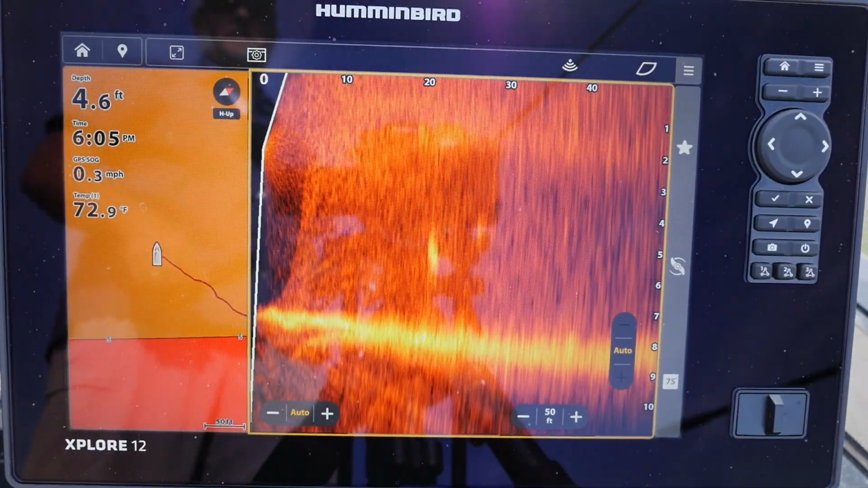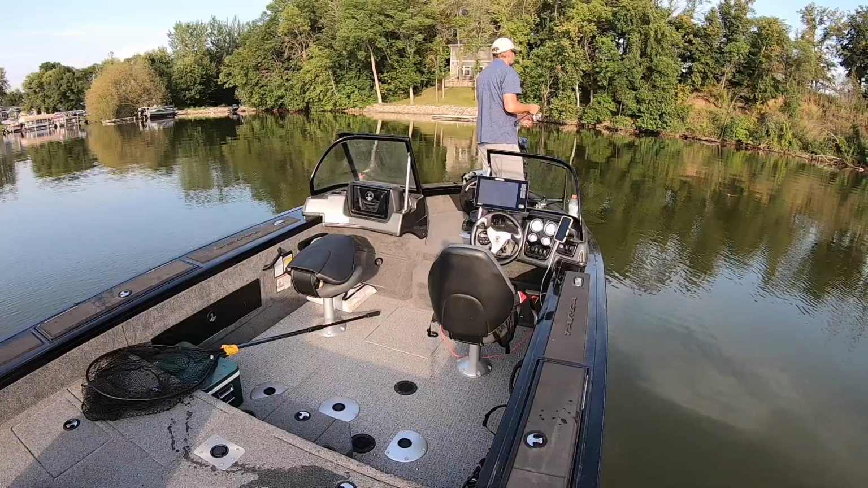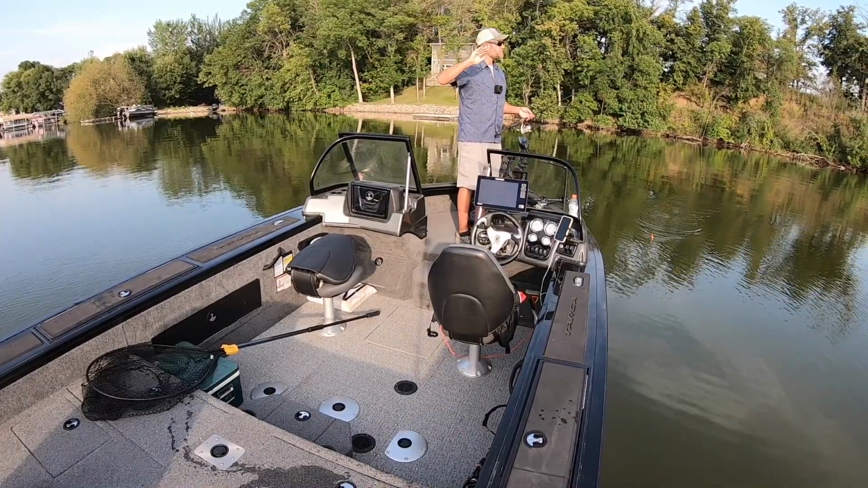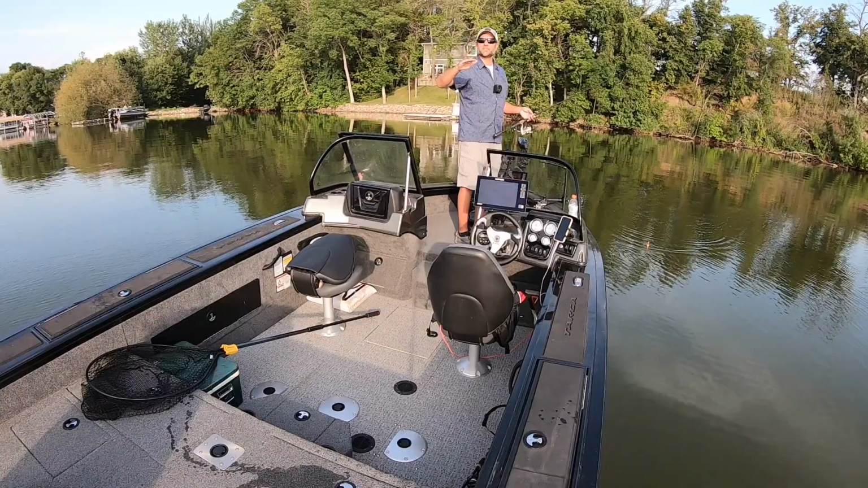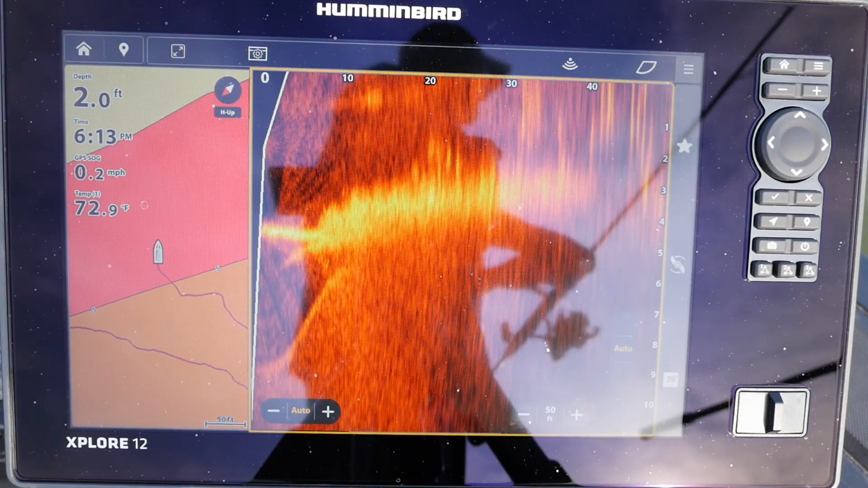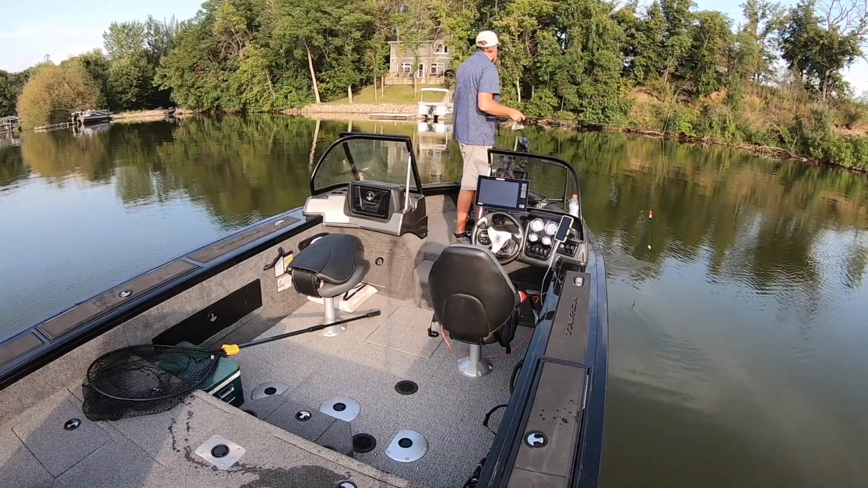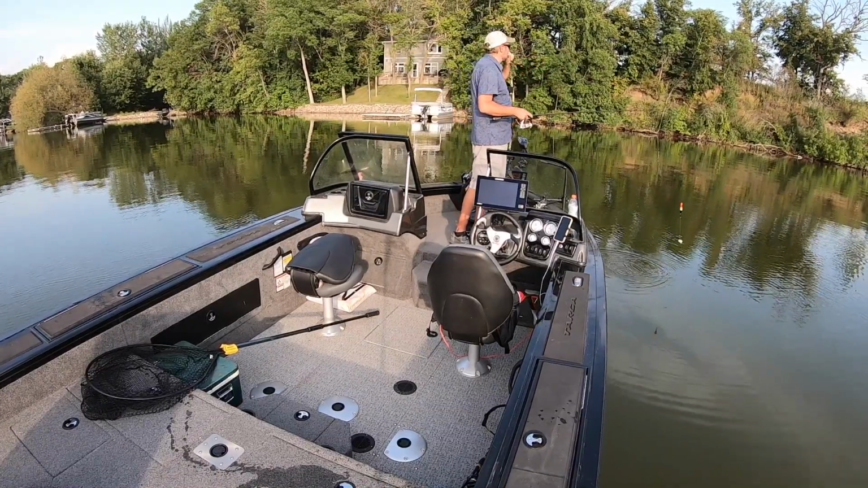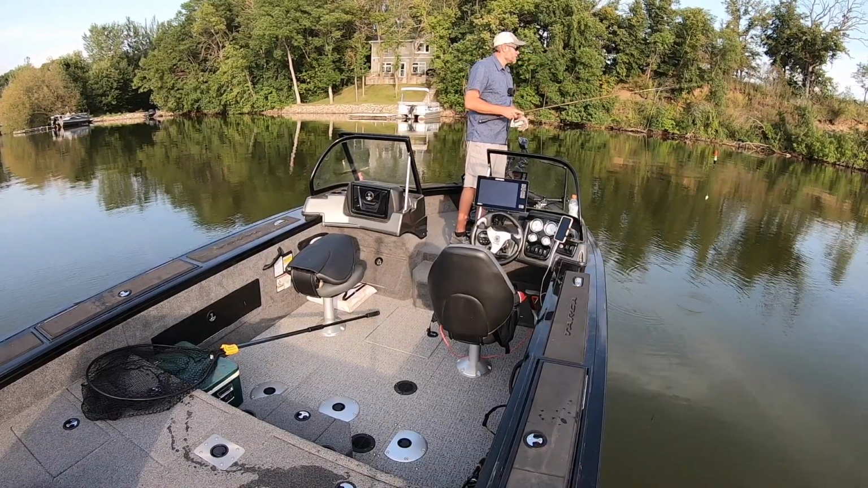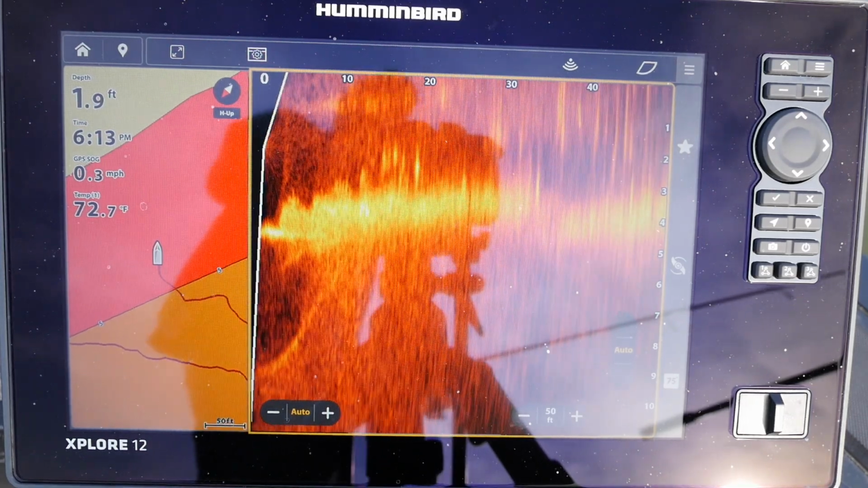Lots of fish. That's a good fish right there. It just seems like there's more activity. I was out a little bit deeper on this flat, but it just seems like there's more activity in that 4-foot depth. So I'm gonna stay at this depth, a little bit away from the bank, but as that sun gets lower, I might go a little shallower too. But this 4-foot depth, there's a lot going on right here.